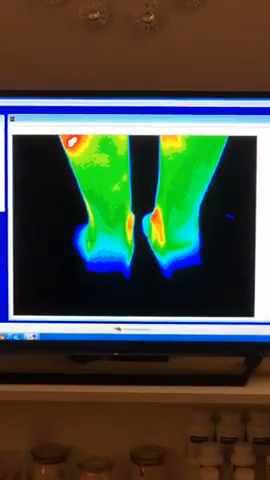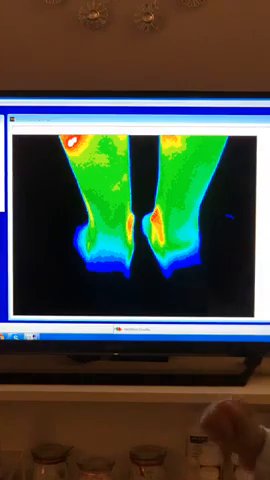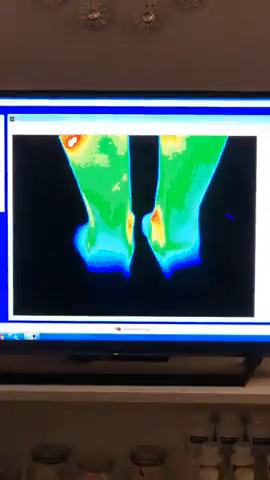Does anybody ever have red feet? I mean, sometimes. Good hot feet. Well, sometimes, but good hot feet could also indicate something not good. Okay, you can step off of there. Yeah, look at that heat.